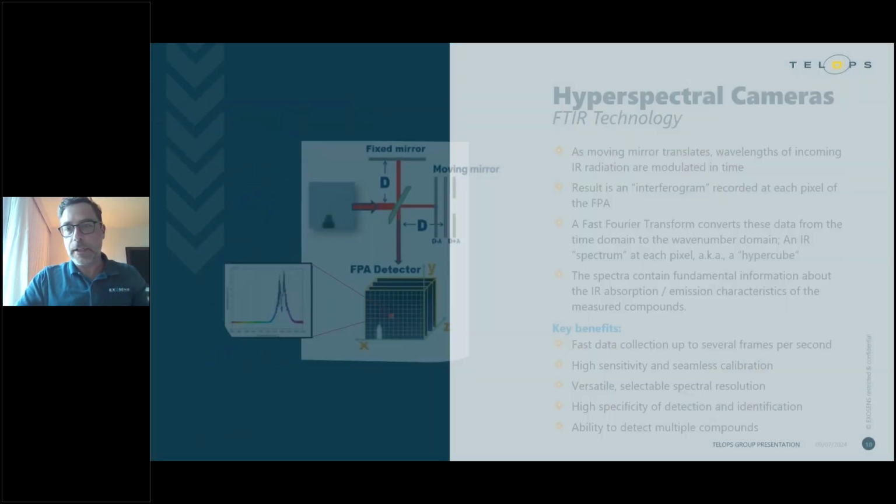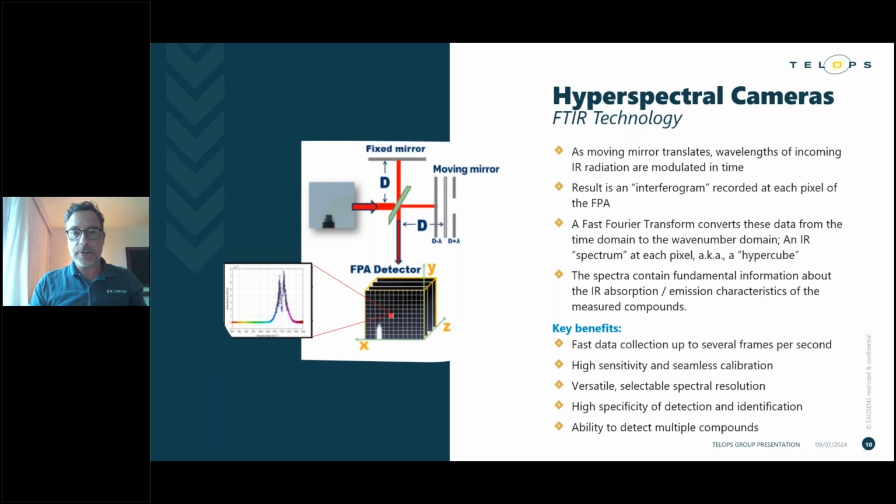All right, let me now focus on hyperspectral imaging. Like I said, this will give you, I think, a good basis to really follow Mr. Perrin's presentation at the end.